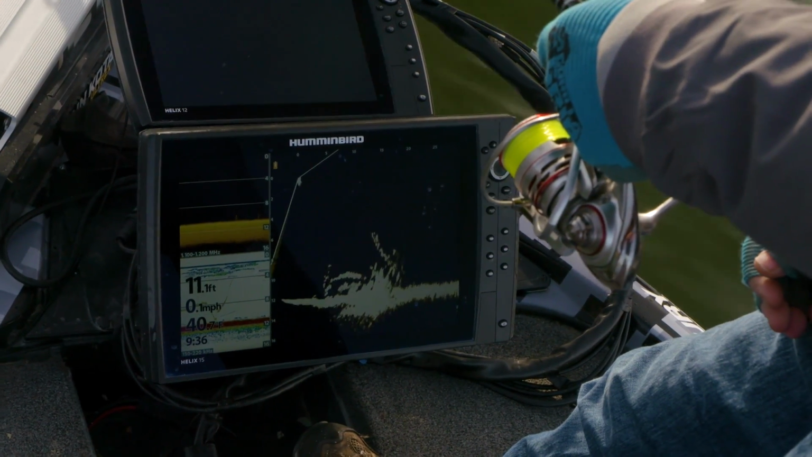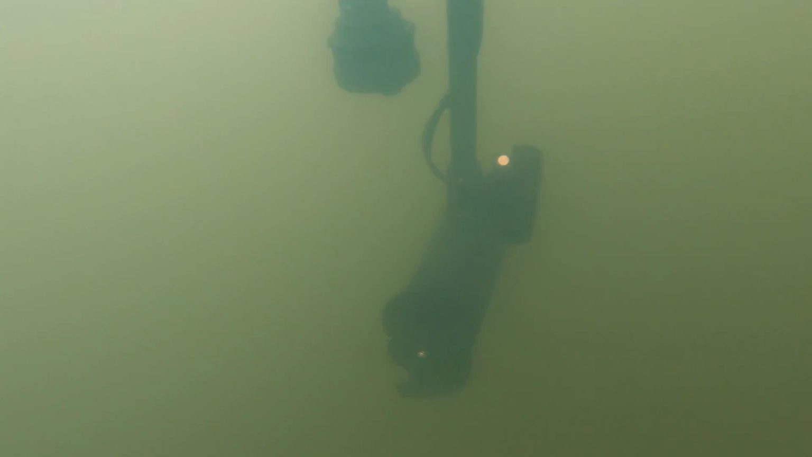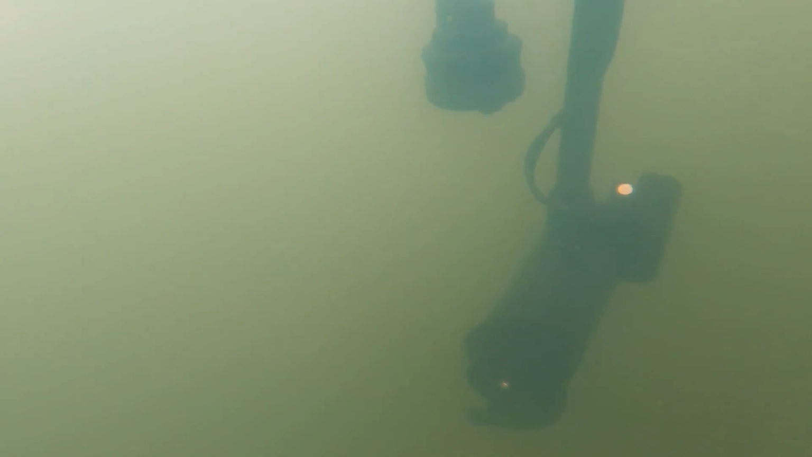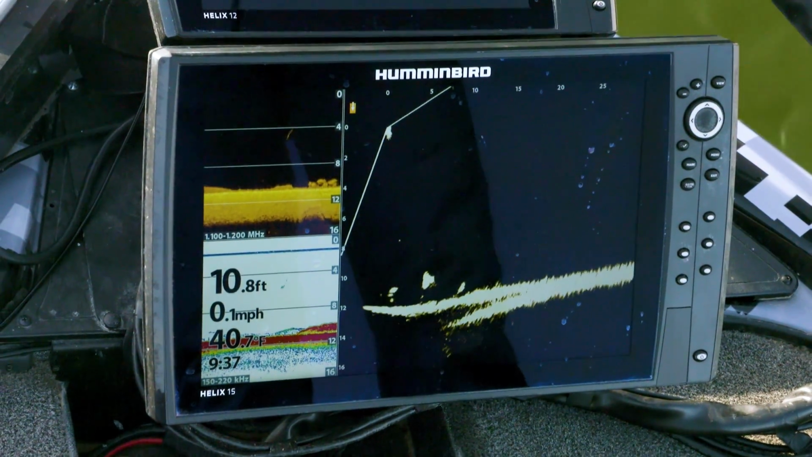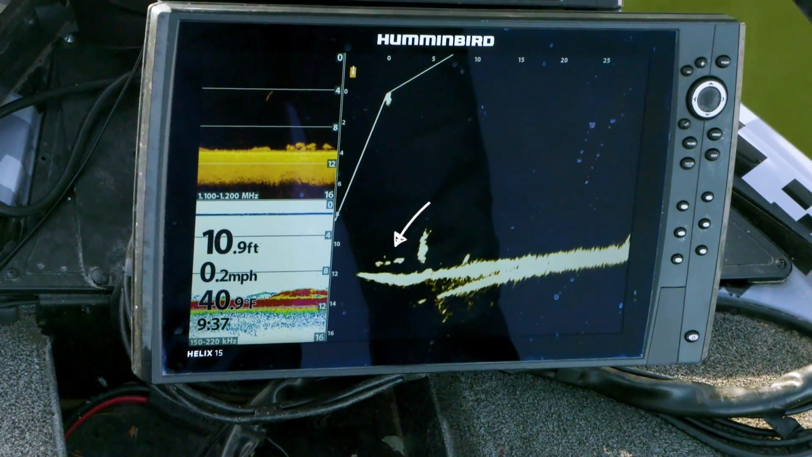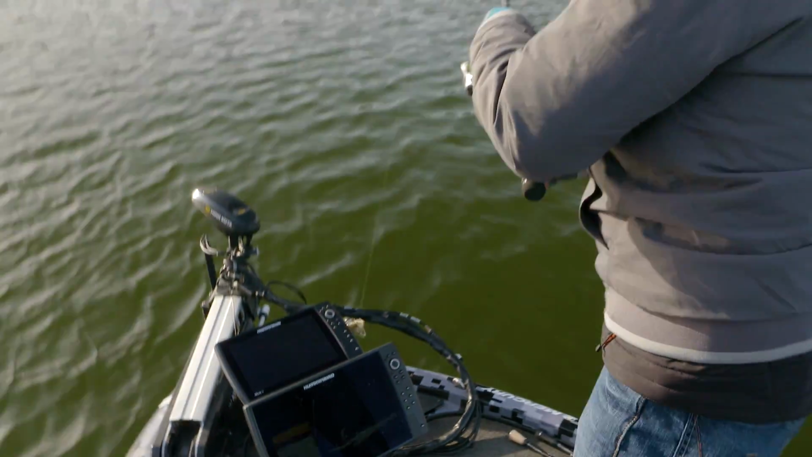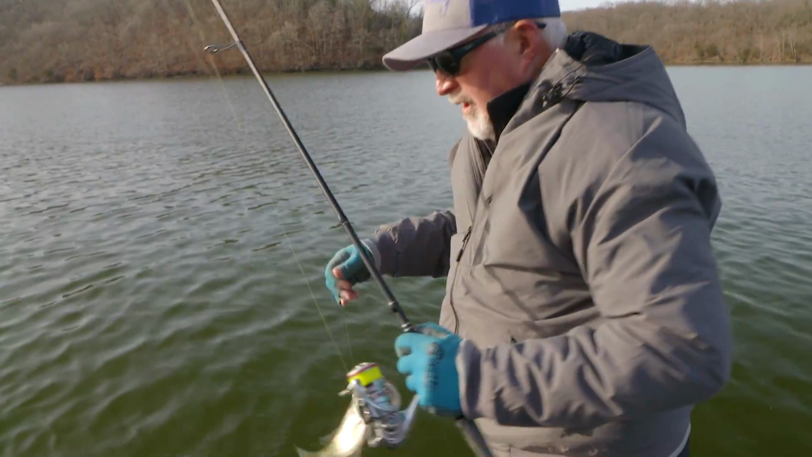And it looks like the brush is more to our right, so I'm going to move it slightly to our right. Let's try that now. There's my jig. I'm going to take it plumb to the bottom here. I'm going to go straight down to them. Okay, now there's some fish right there. There's one coming. Got him. Patience paid off.